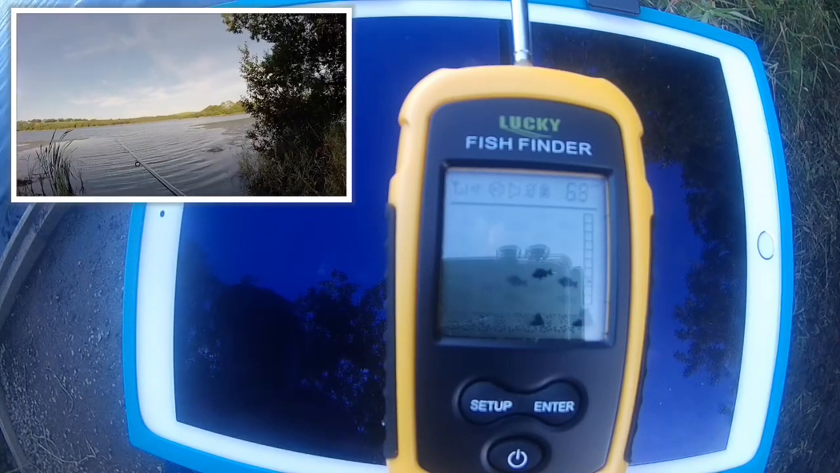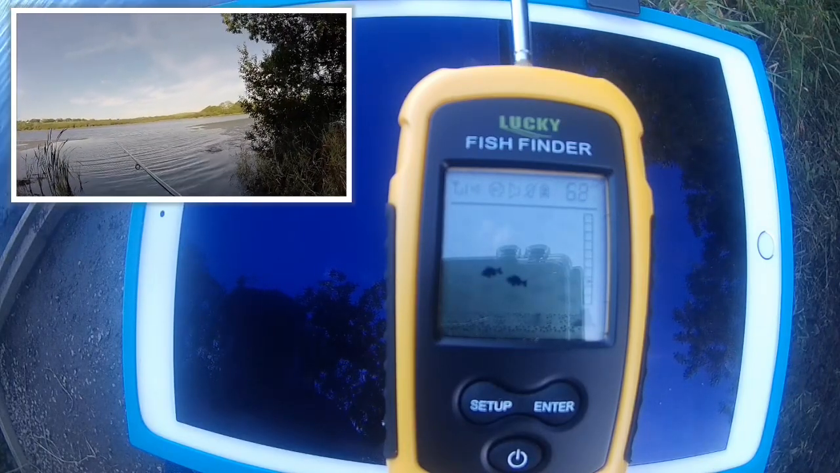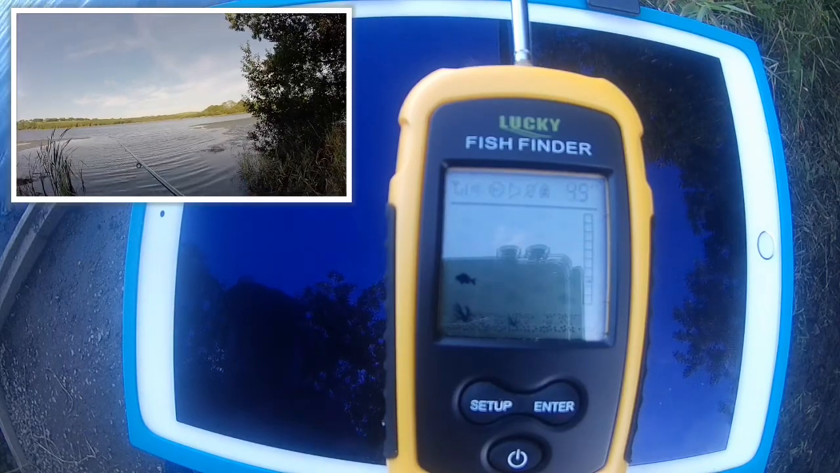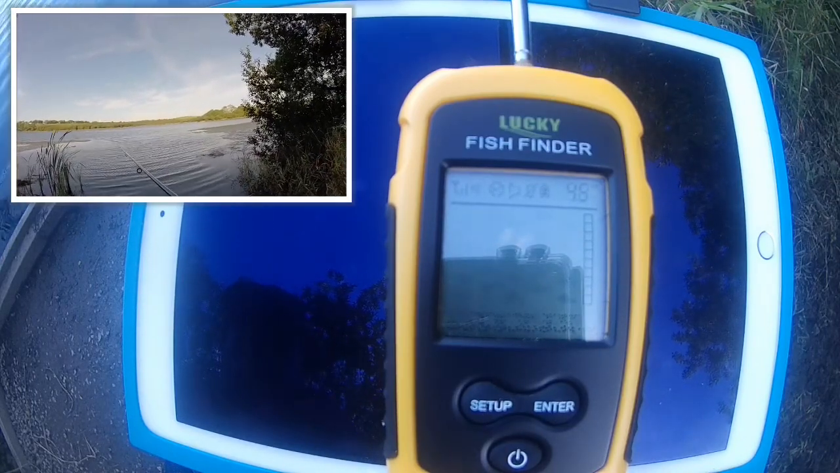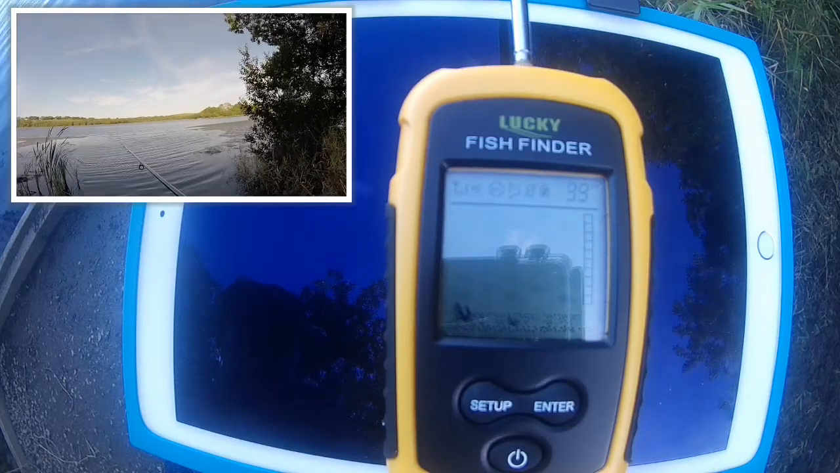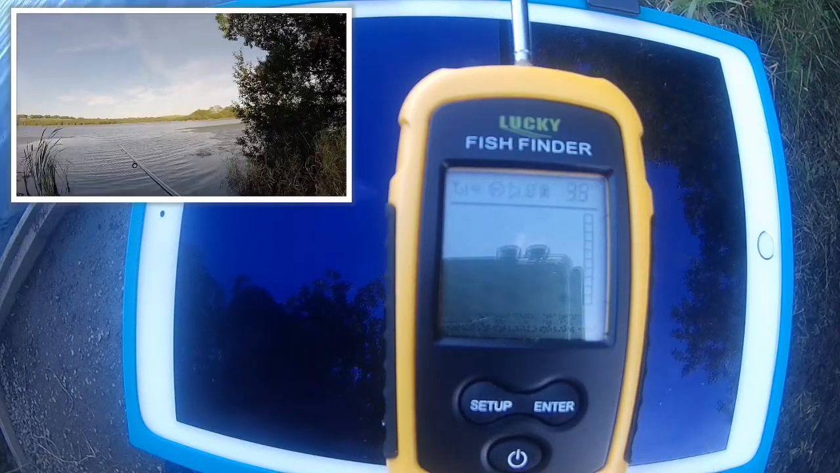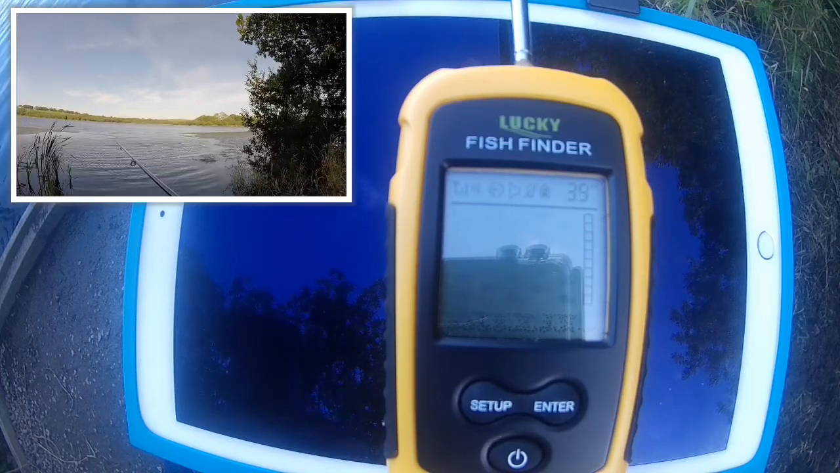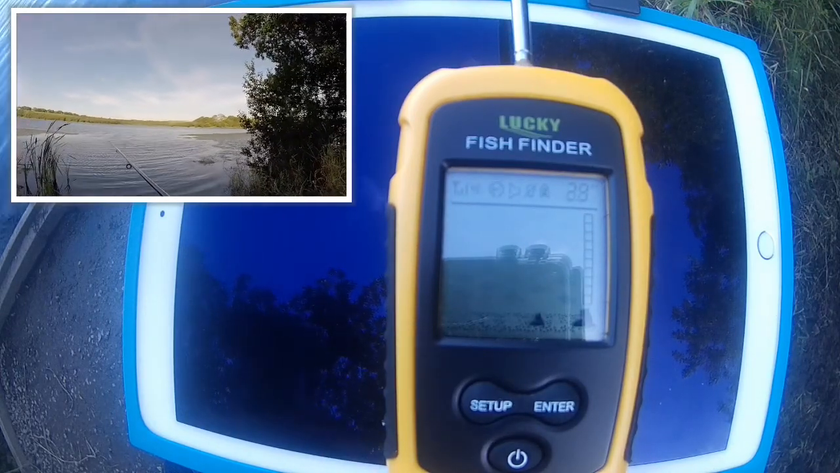It works very well. I mean, it works just as well as a Deeper at range, but what it sends back is nowhere near as accurate as a Deeper. So at the moment I'm just getting it all set up, registered, just dipping it in the water to get it powered on, and we're going to have a cast with this and see what we think.